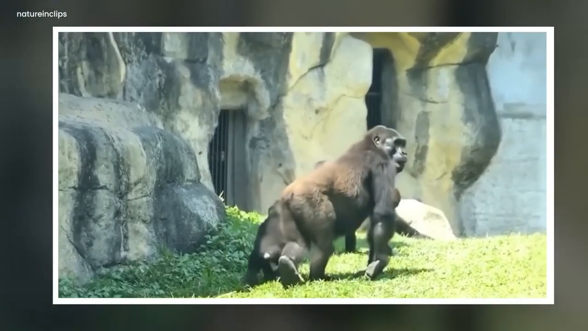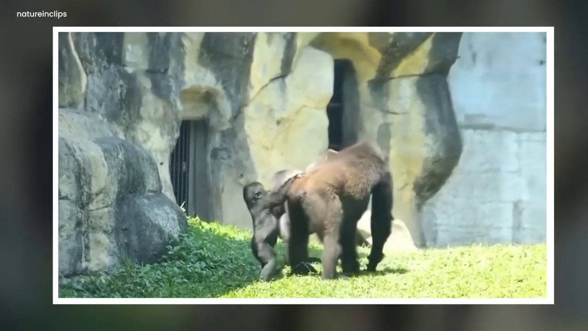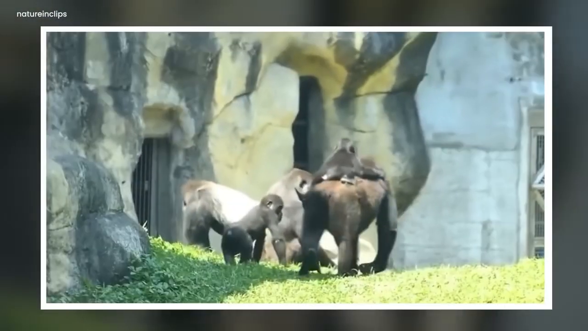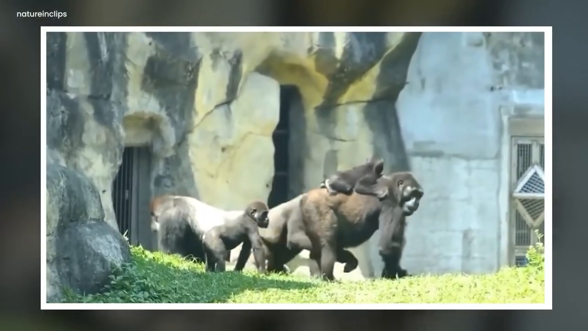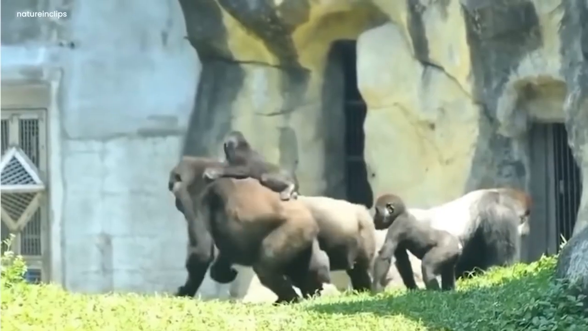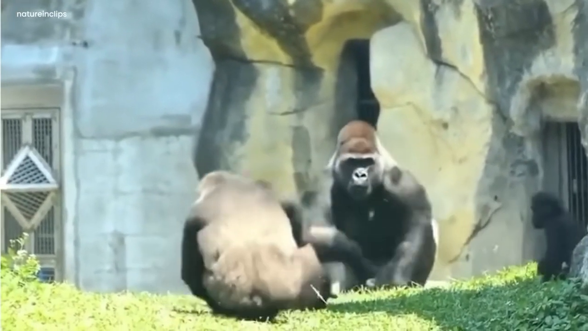On one side, one gorilla was standing with its baby. The baby climbed up its back, and then the mother gorilla and baby were walking away. Suddenly, another gorilla that was present here attacks the mother gorilla. It attacks the mother gorilla for no reason. They started fighting with each other. They rolled over each other.